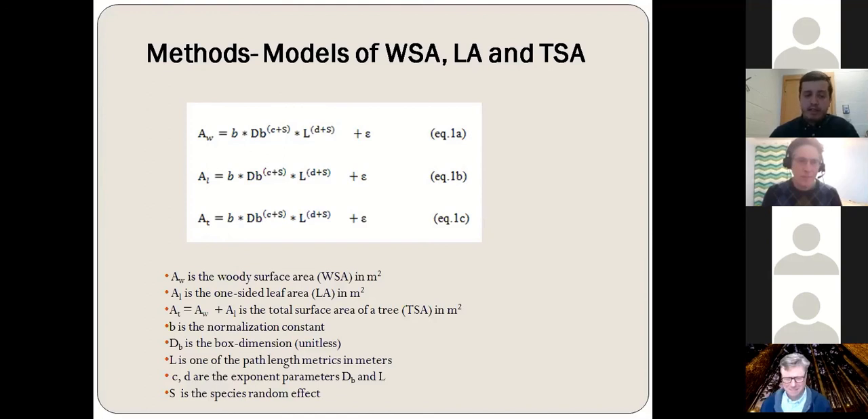AT is the sum of the woody surface area and leaf surface area of the trees in square meters. Then B is the normalization constant in the three models. DB is the box dimension metric, which is unitless, and it describes the fractal dimension of a tree.